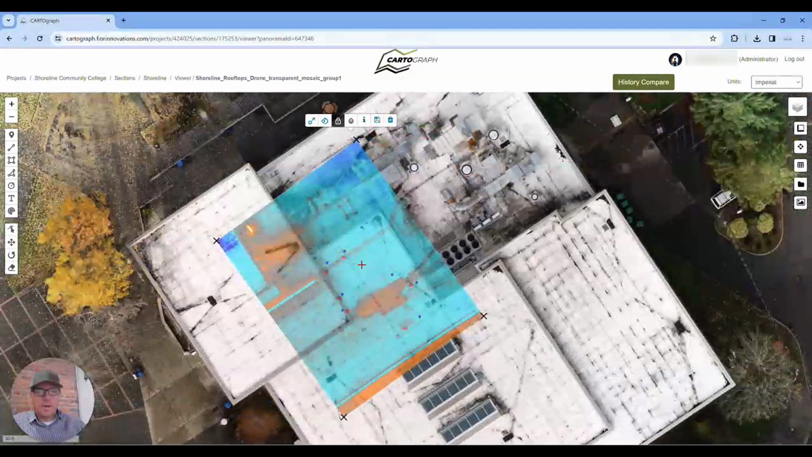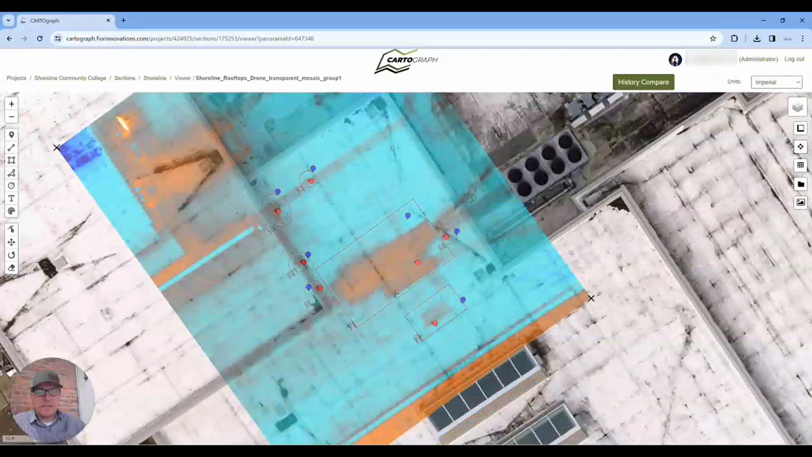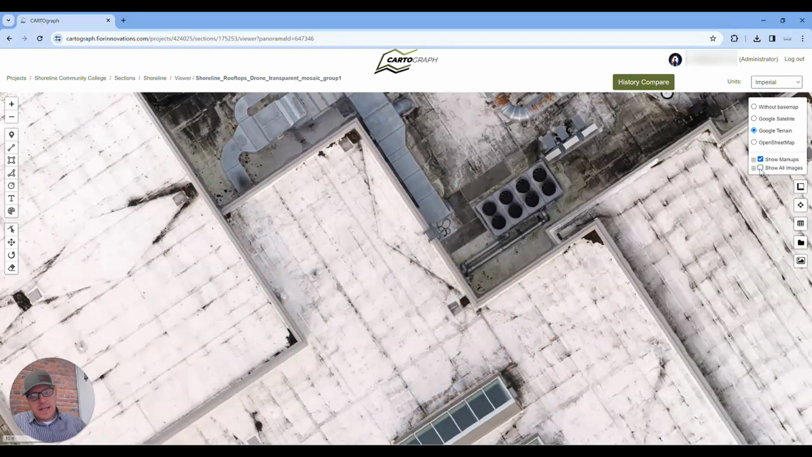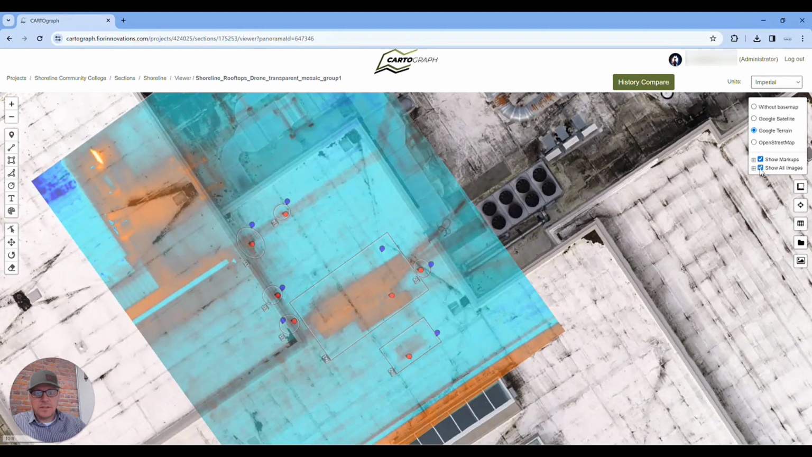And so this ortho is really nice now because we can see the markup directly from that thermal image. And if I need to, I can toggle it on and off. So I can have some context to show my clients of where we think we might have moisture. So that's the first feature I want to show you.